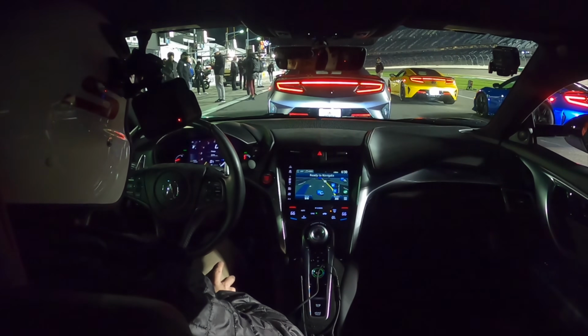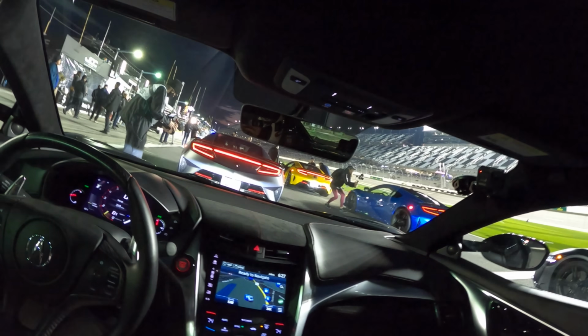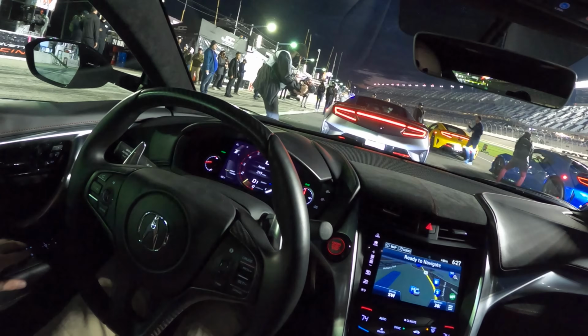We got radios so they can talk to us. We can't talk to them, or we're not talking to them, but that's fine. We're gonna do some lead follow laps. I hope everything goes well here.